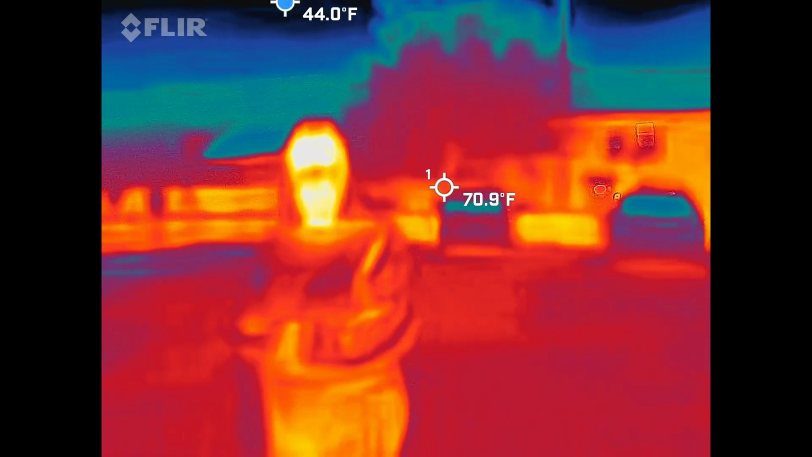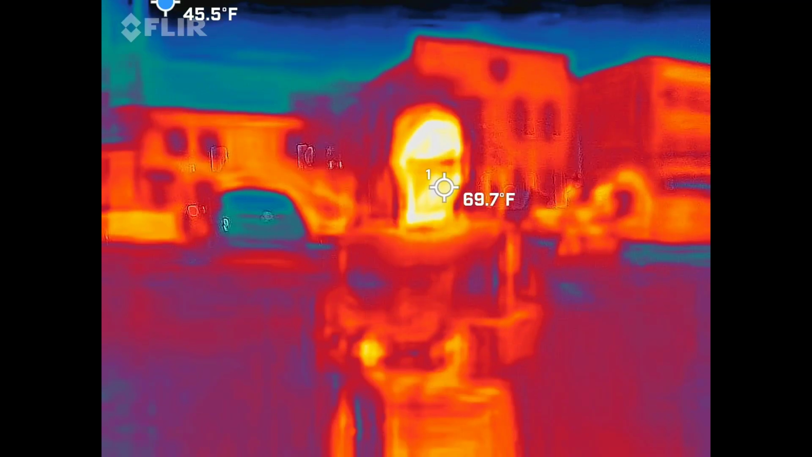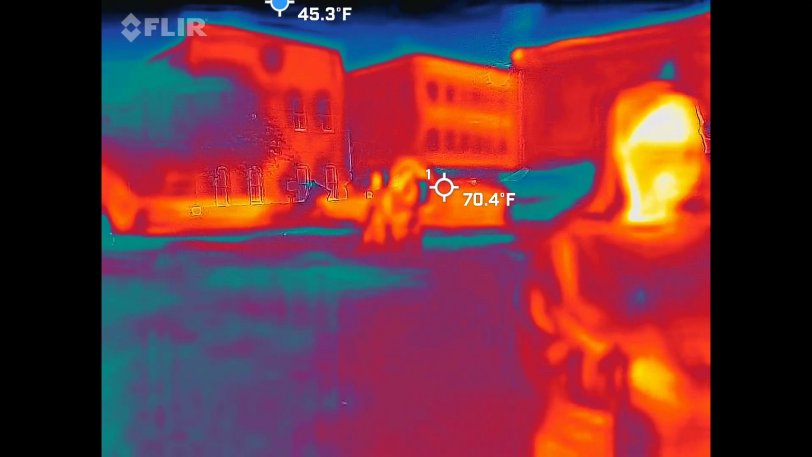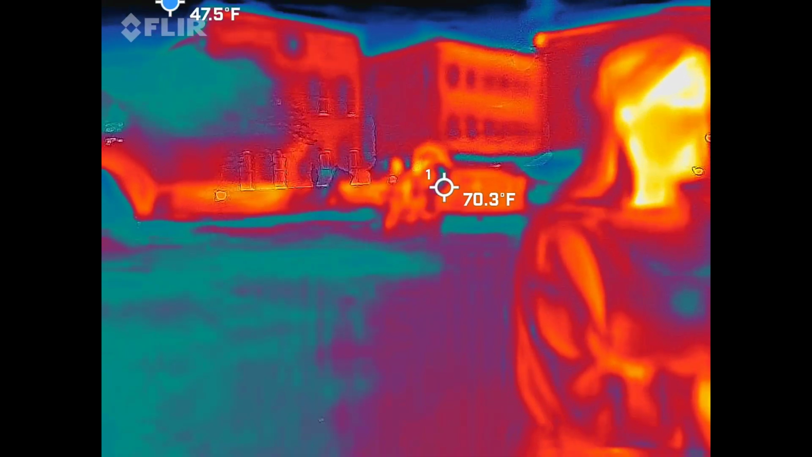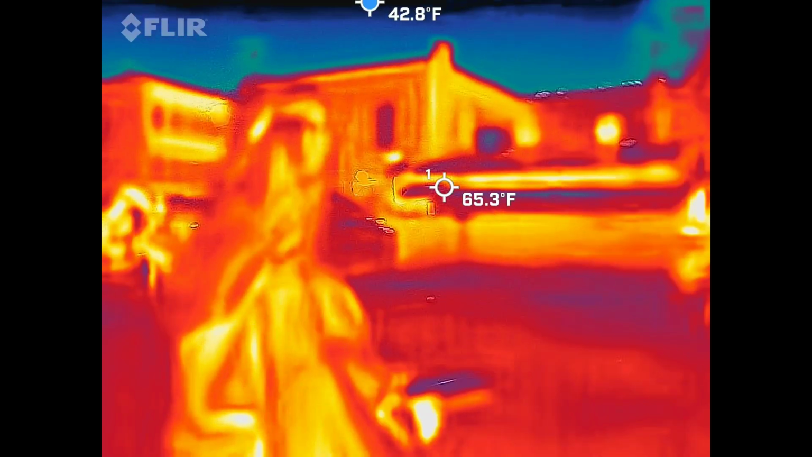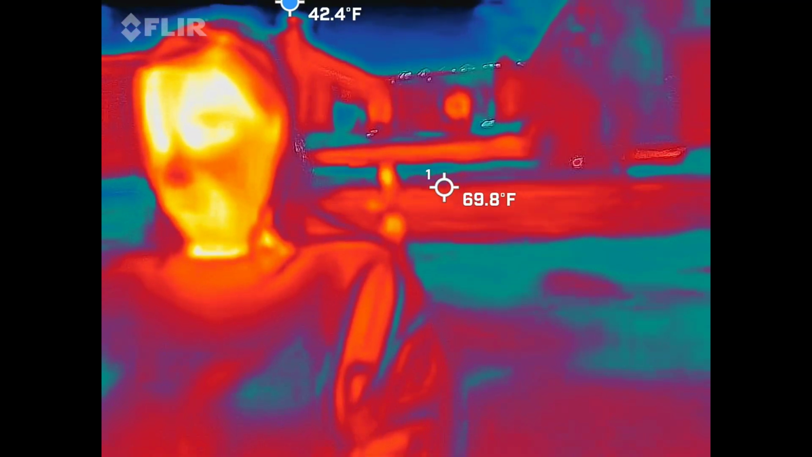Two, I heard two. I don't know if that's right. But I heard two. What room did everybody gather in the most in the mansion?